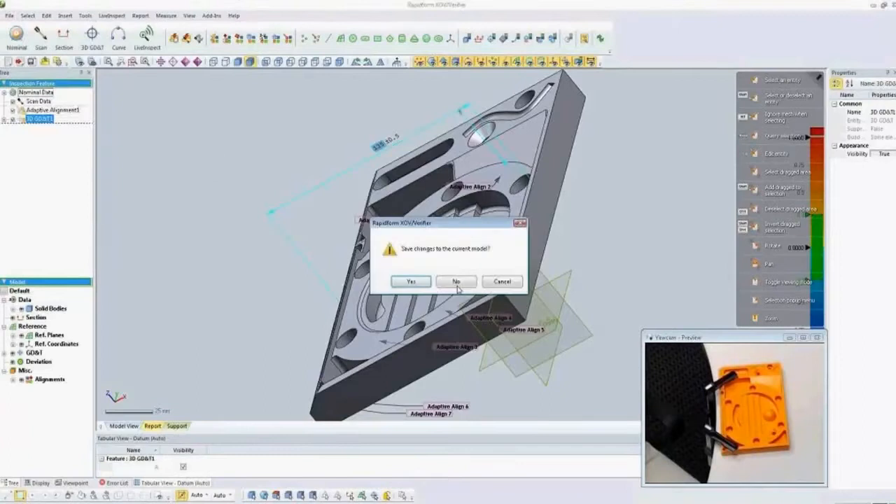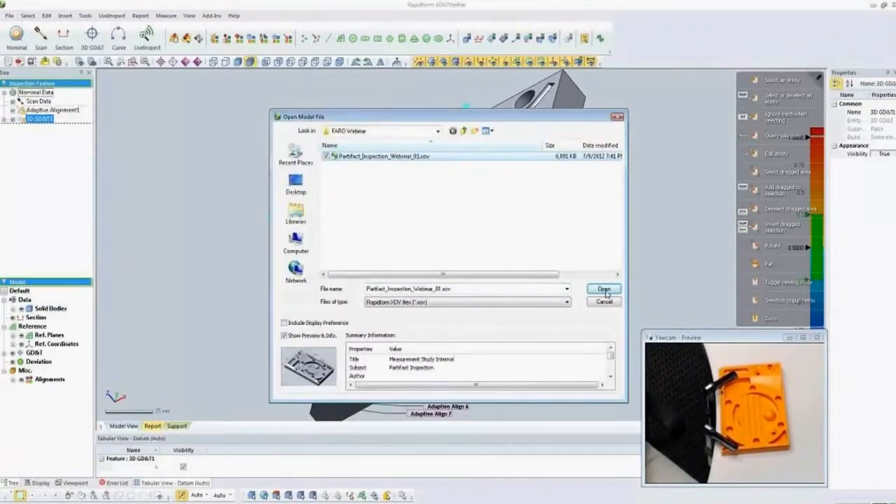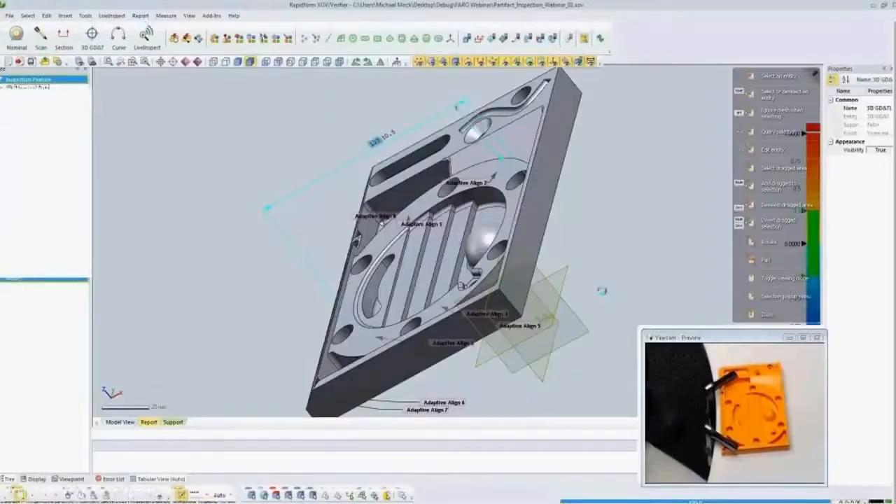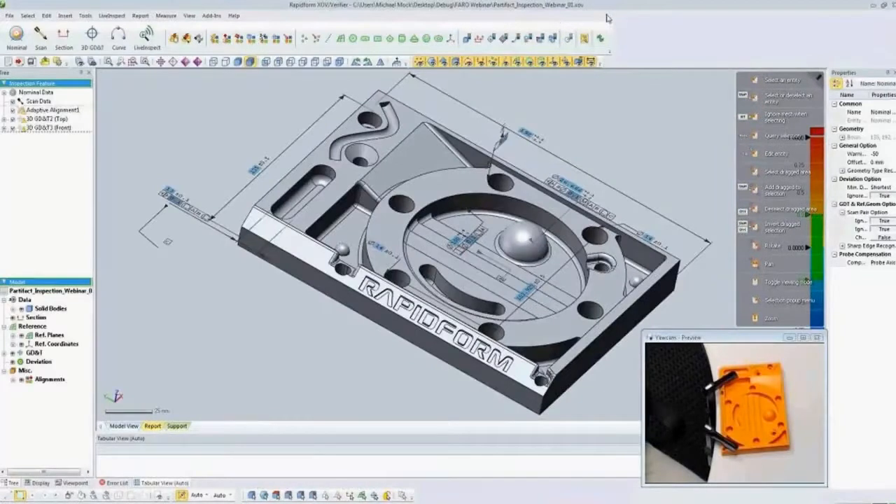So I'm going to go ahead and jump ahead a little bit to a completed inspection process based on the same part and the same ideas that we started there. So here we have the completed inspection process.